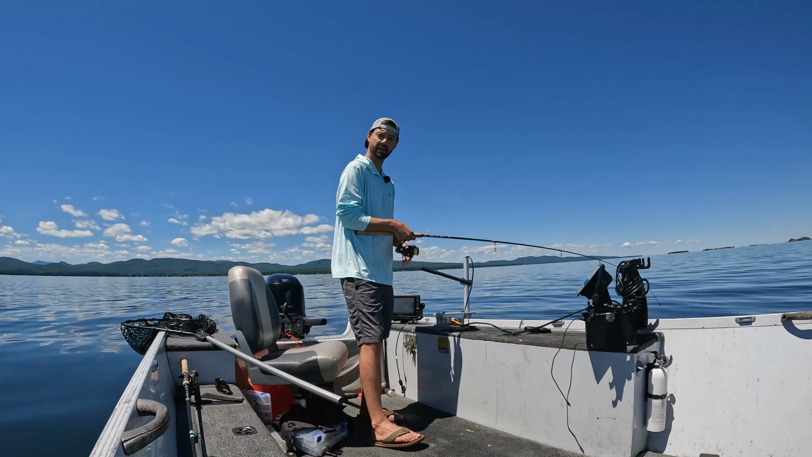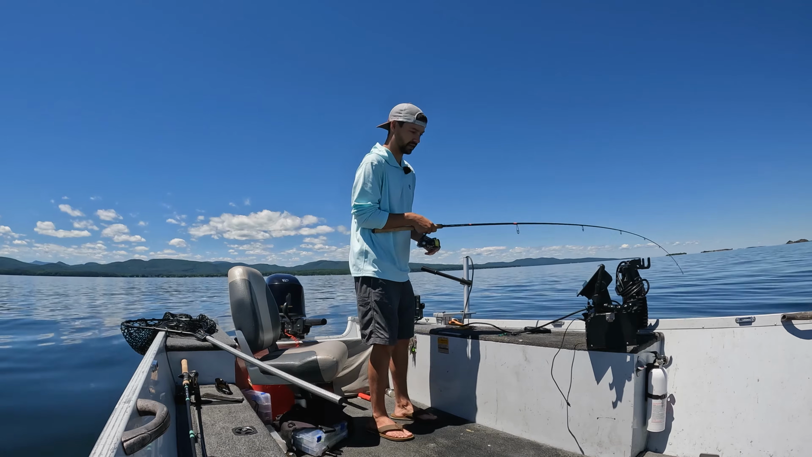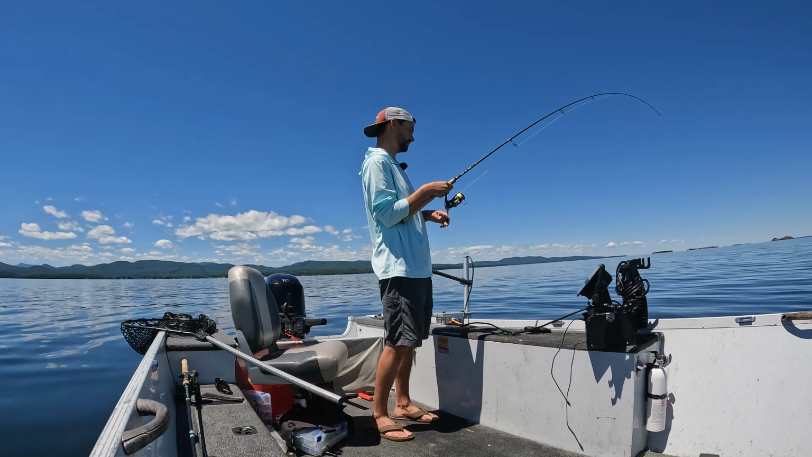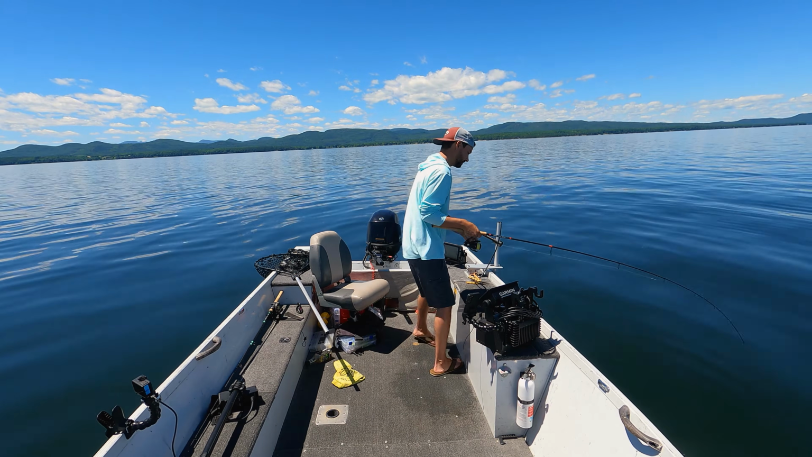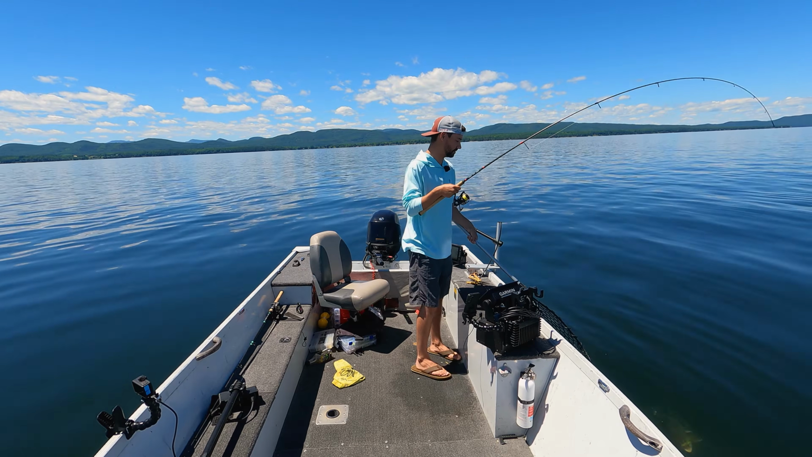And it's weird, not all of them run, even the big ones, sometimes they just don't run. They just use their dead weight and they just kick, kick, kick, kick, kick. And don't want to run for some reason. I'm running a pretty long leader just because this lake is pretty clear.